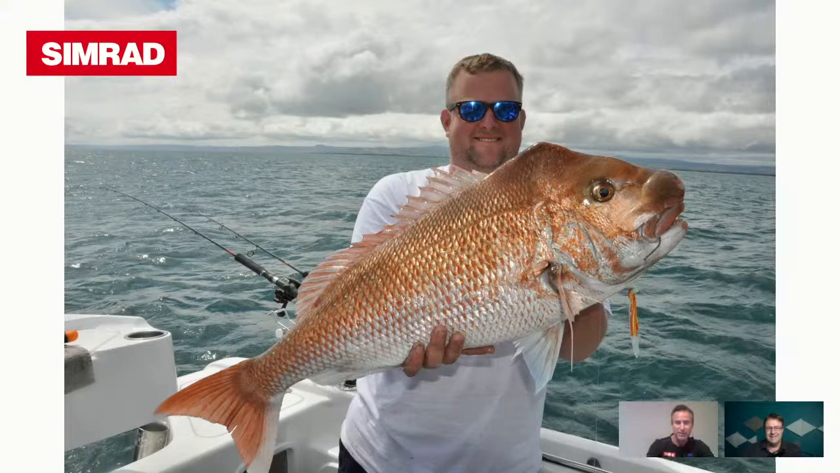But you'll see too that thing hanging out of its mouth, Greg. That's one of those rubber skirts that I was talking about, the snapper snack. So that's what everyone wants to catch. I remember as a kid, all I wanted to catch was a big snapper and a big mulloway. They look so good when they come up next to the boat. I don't think anyone gets sick of seeing a big snapper pop up, that's for sure.